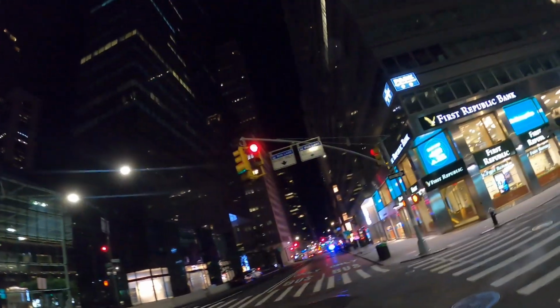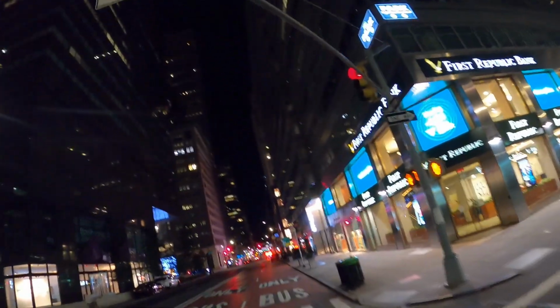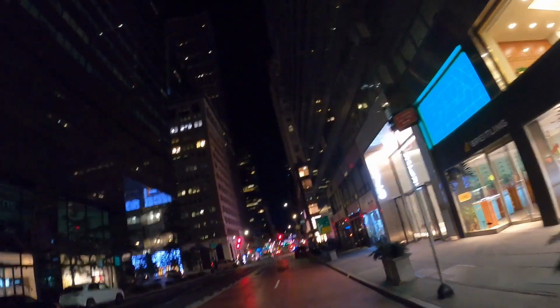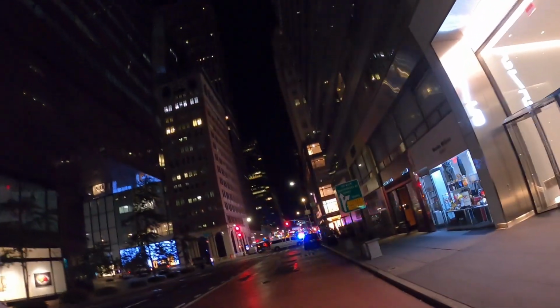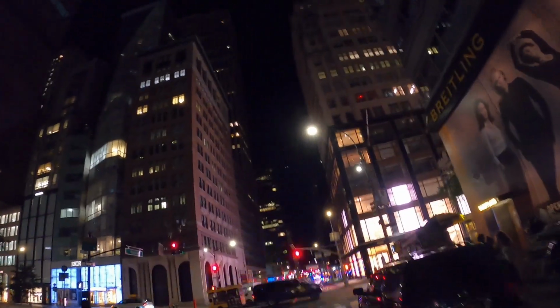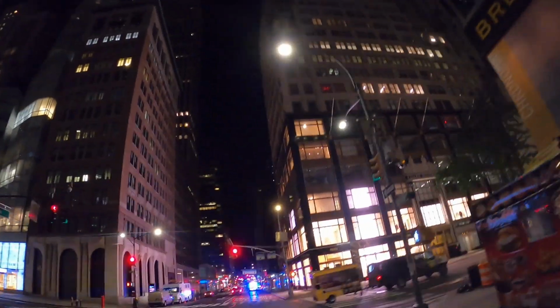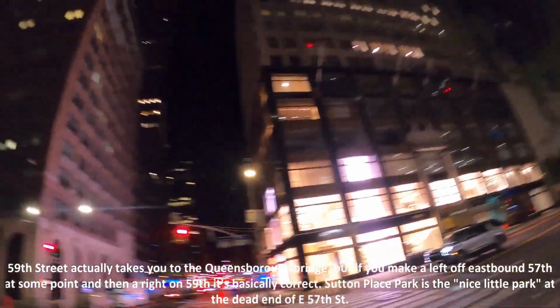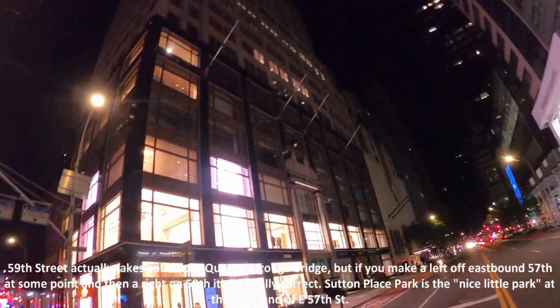So I'm gonna go up to basically the southeastern corner of Central Park, and go down 5th Avenue. This is 57. This will take you to the Queensboro Bridge, I believe.